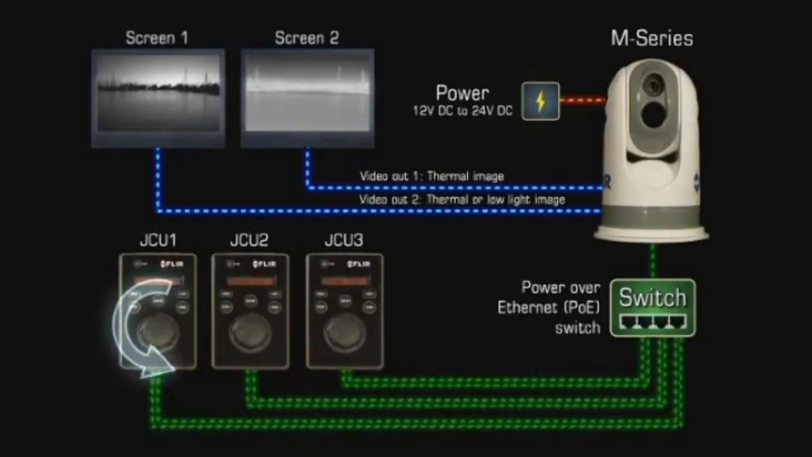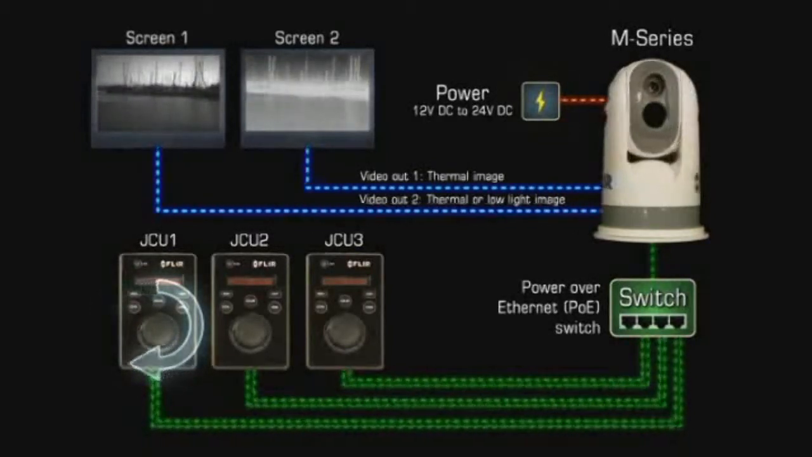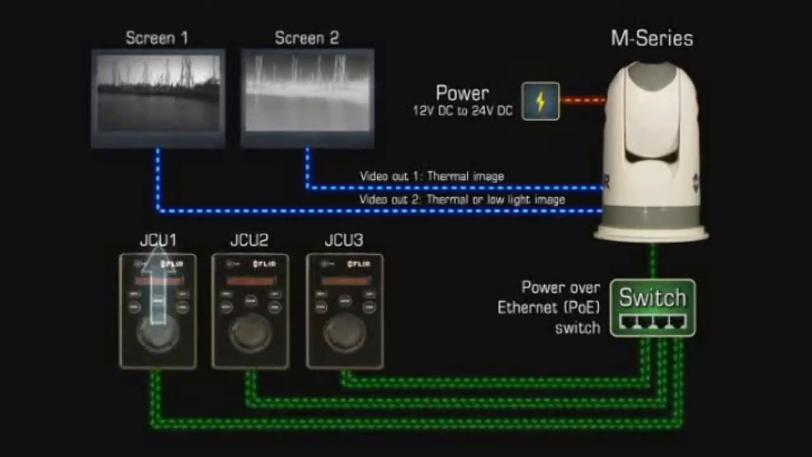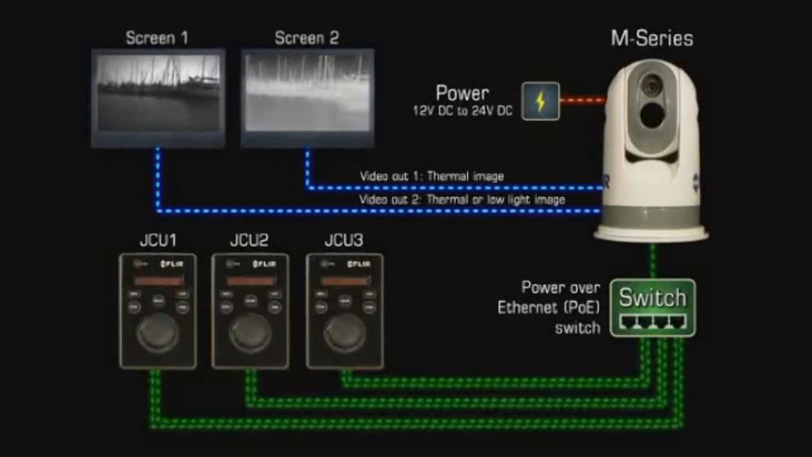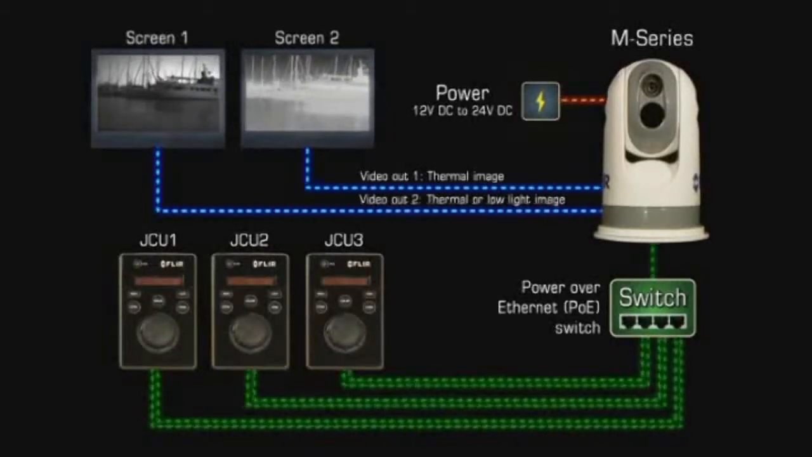The M series cameras provide two video outputs. One output is for the video signal from the thermal camera only. The other output is for video from either the thermal camera or the low-light camera. It's switchable from the JCU. The video from the M series camera can therefore be displayed on one or two video displays.